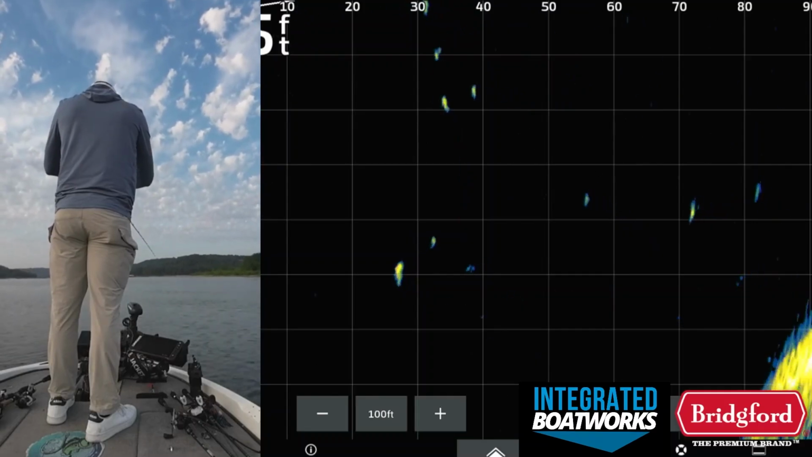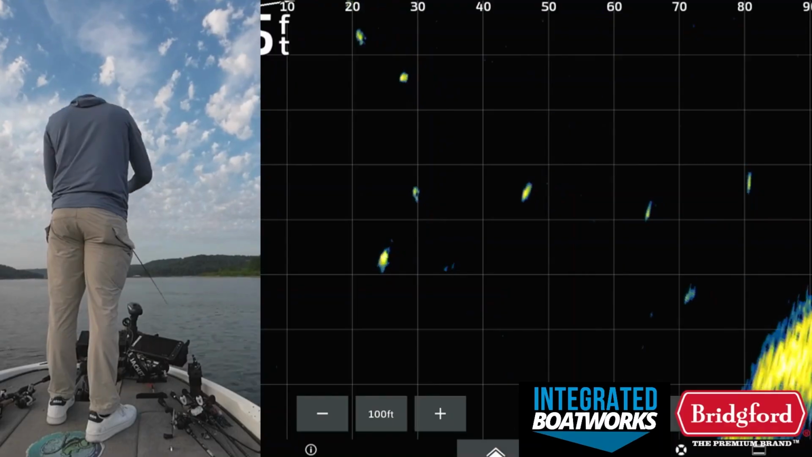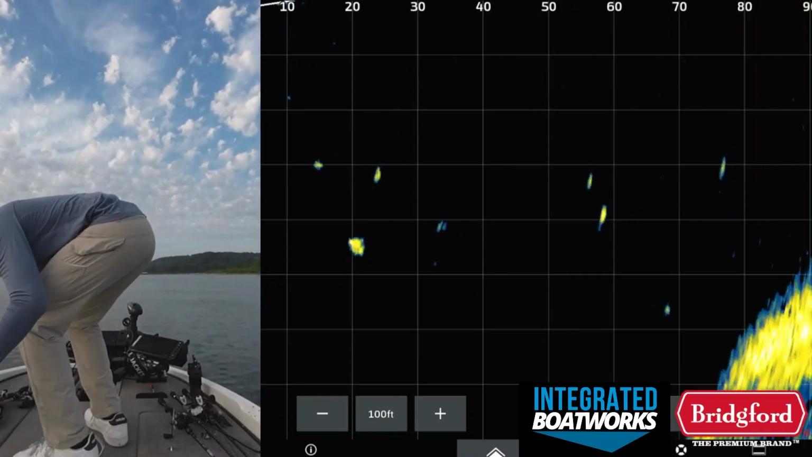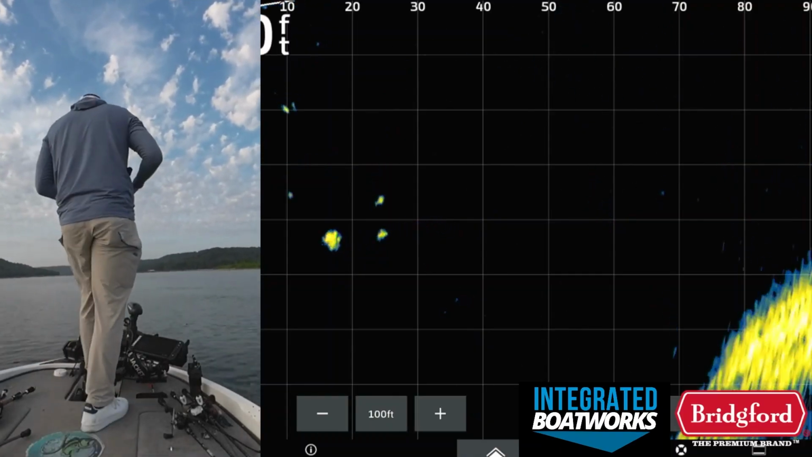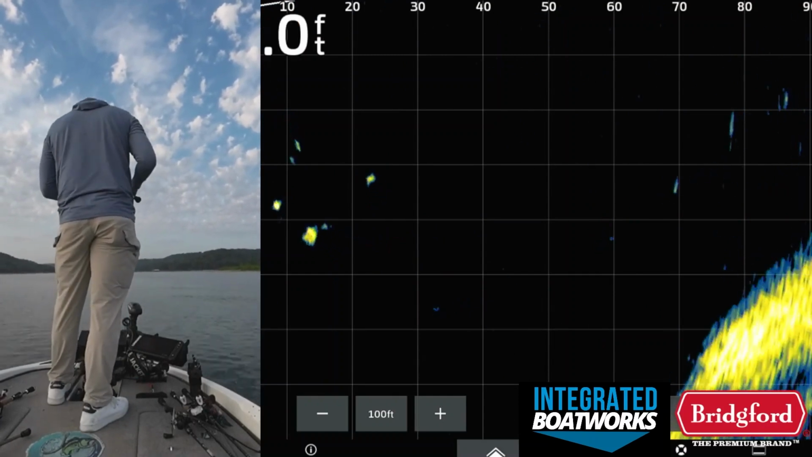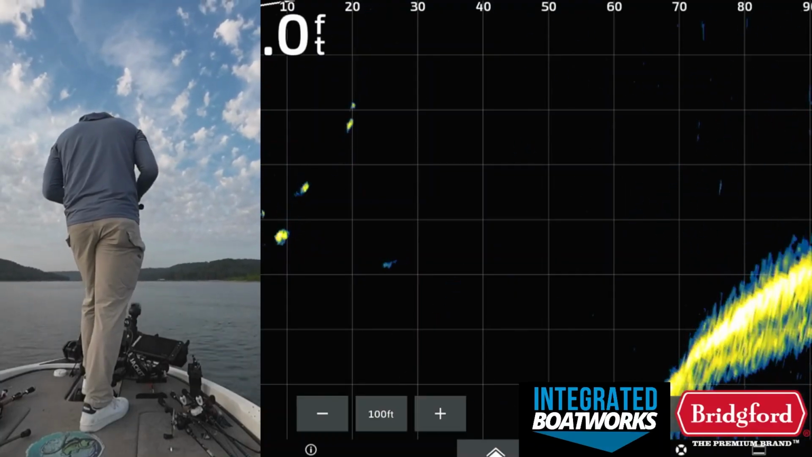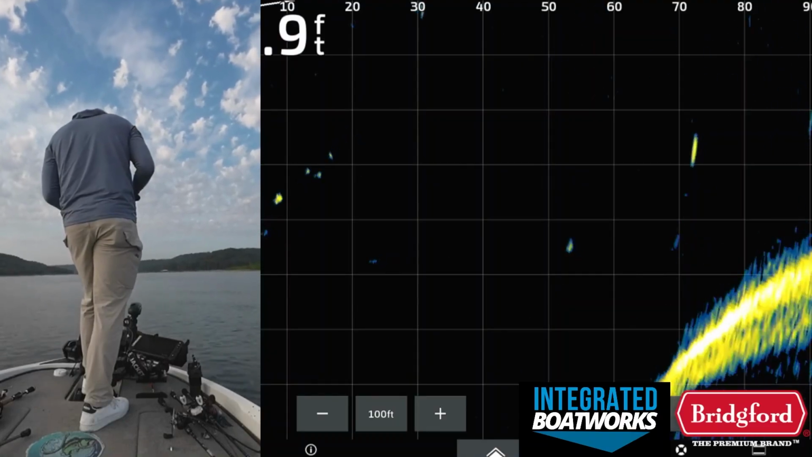Oh! Freaking swerved it. Oh my gosh, come on, come on. Oh my gosh. How did you not just come up and obliterate that thing? That makes me so mad. Ugh. He came so hot for it too. Come on, fish, eat that thing. He swerved it too.